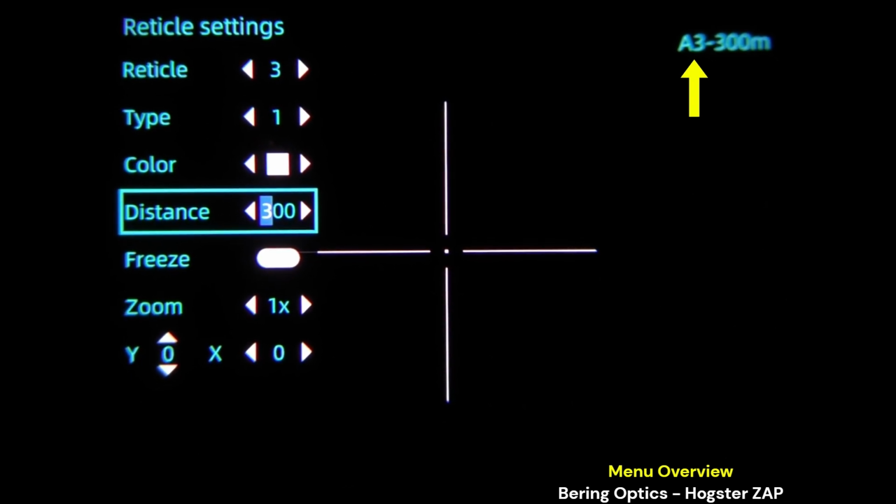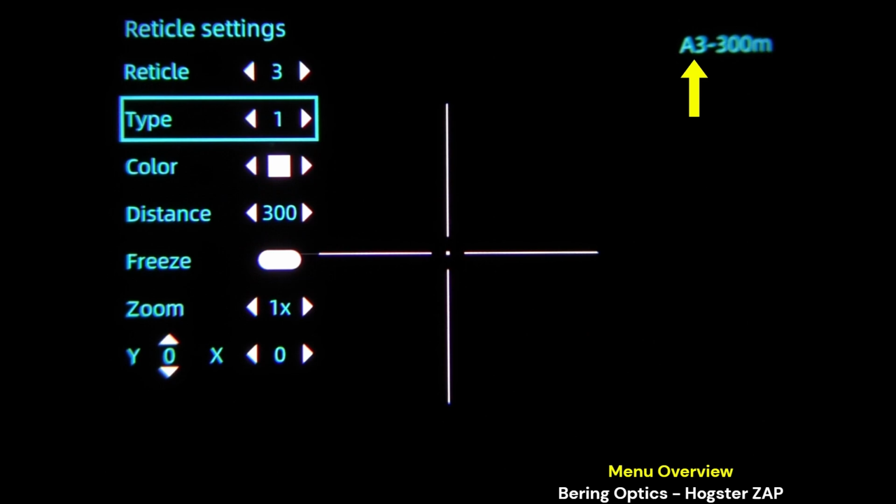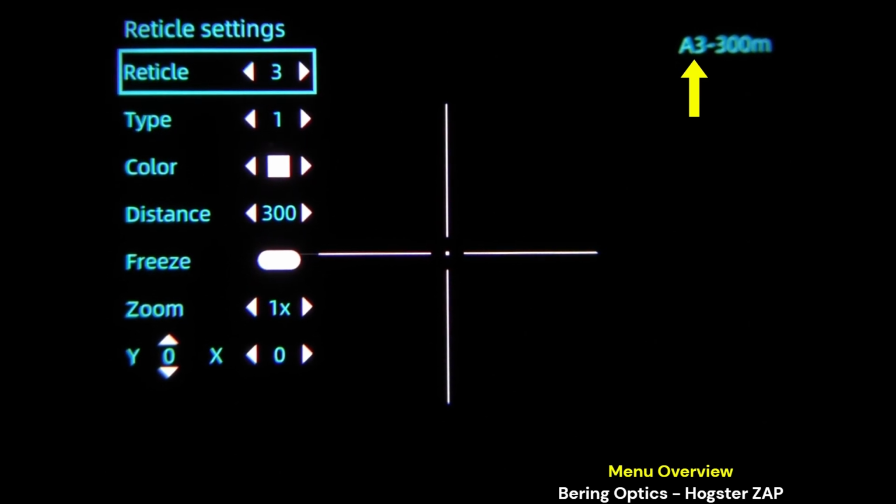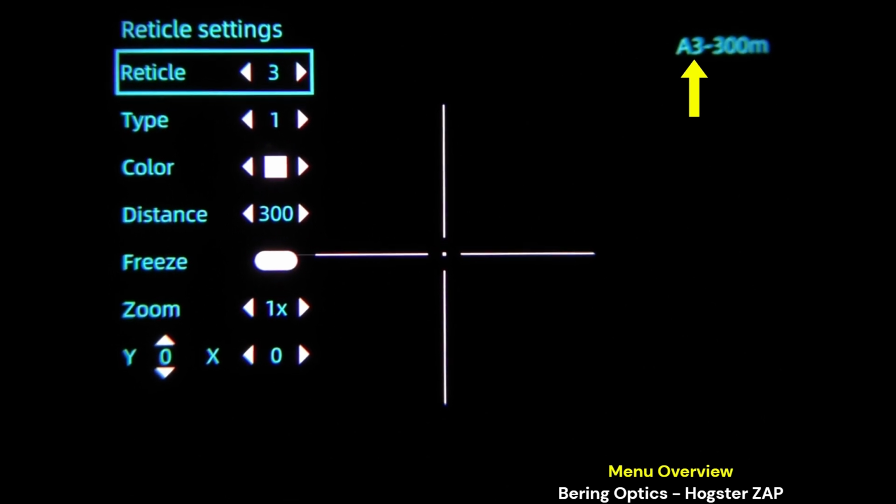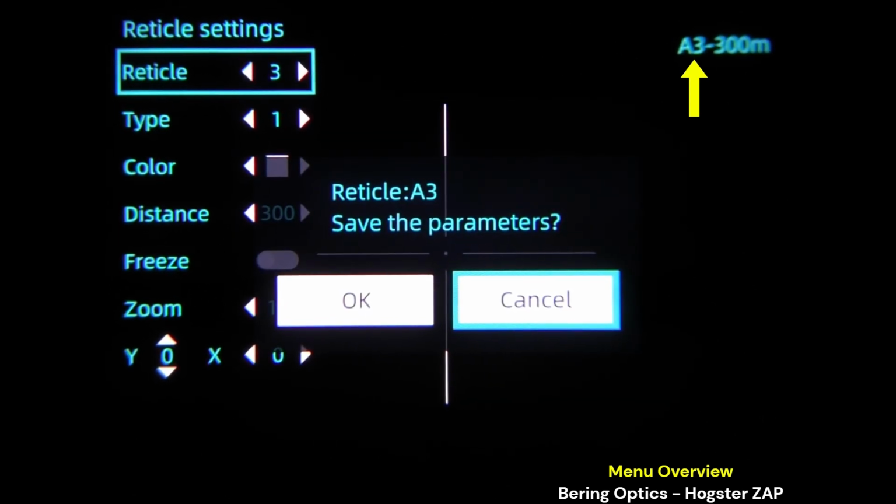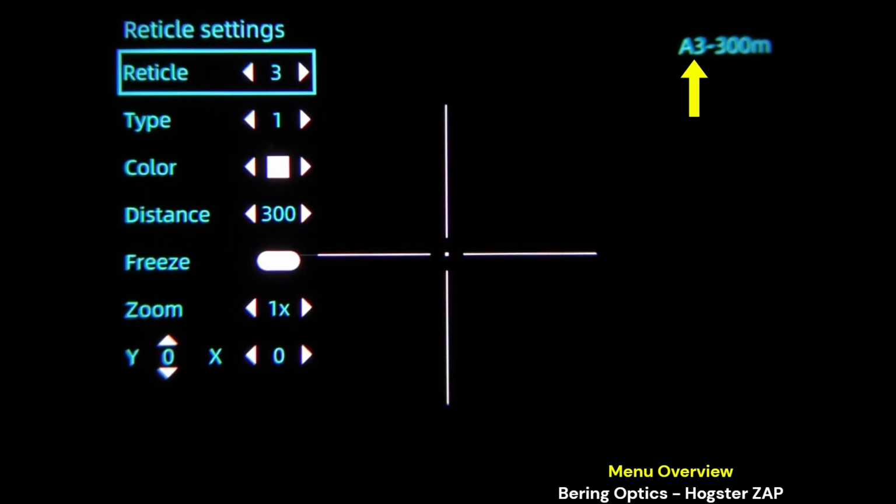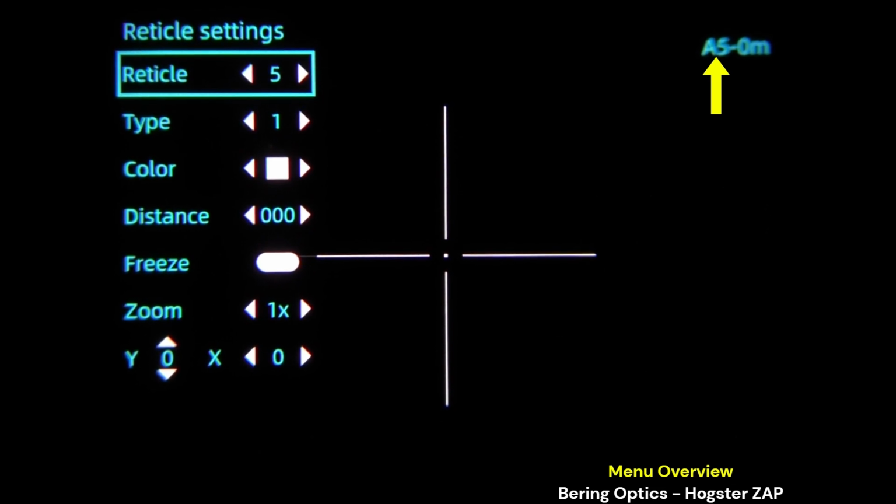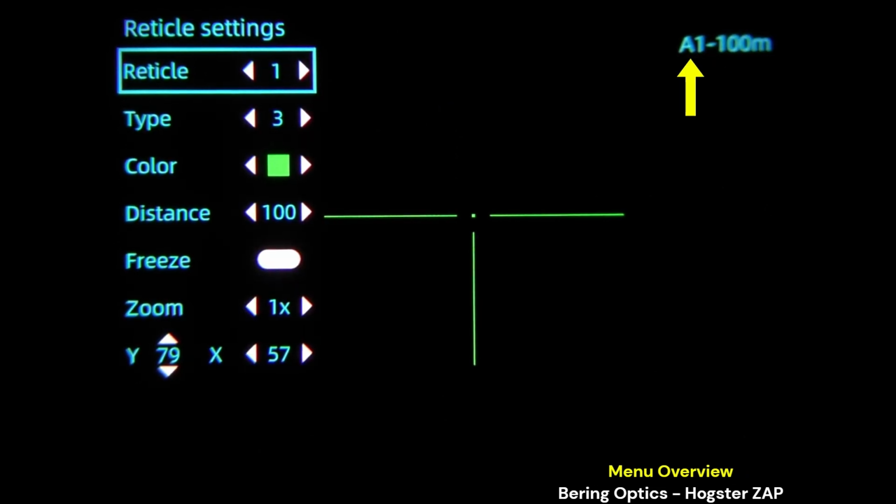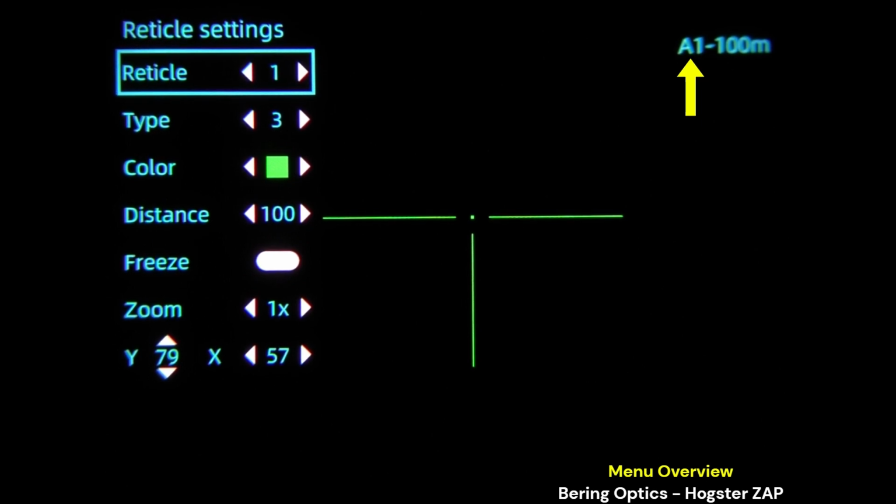So within every profile, A through F, you then have 6 options for different distances. Quite a lot of versatility and utility to the reticle settings. You could set that distance at 1, 2, 3, 4, and 500 and simply just cycle to your profile for that stated distance.